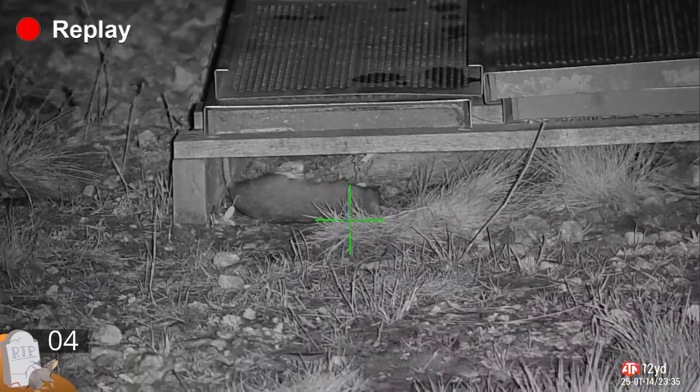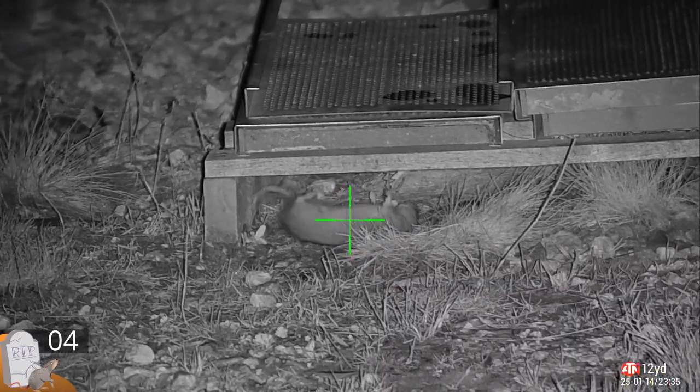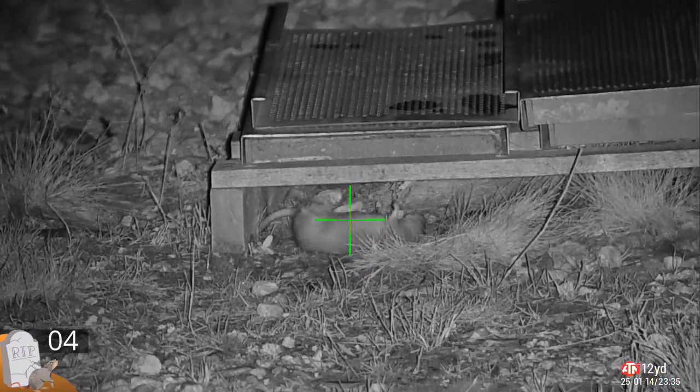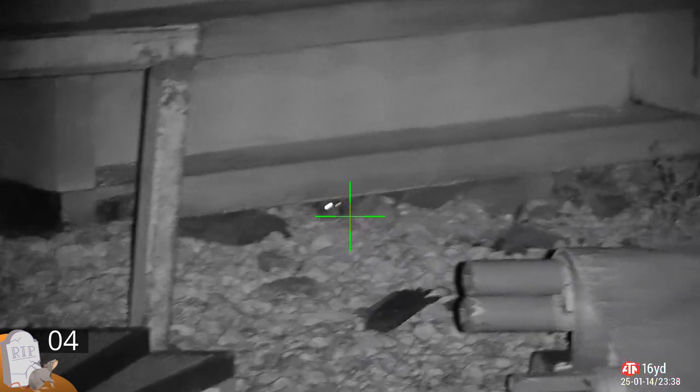And again, you can see the front of the body is essentially flopping and dead. The back of the body is kicking. This is disinhibition, as I keep saying. That rat is dead. It's not feeling any pain whatsoever.